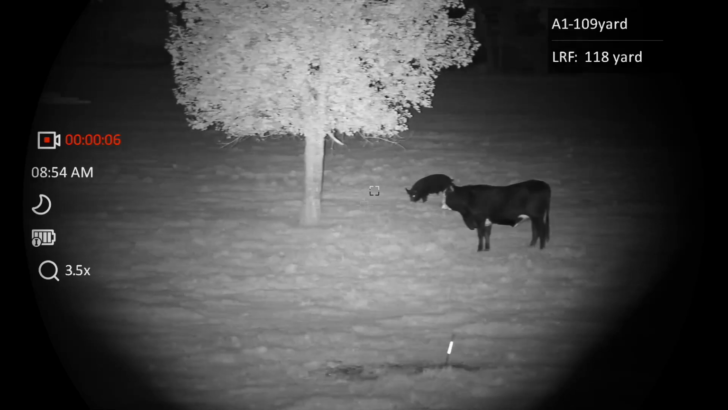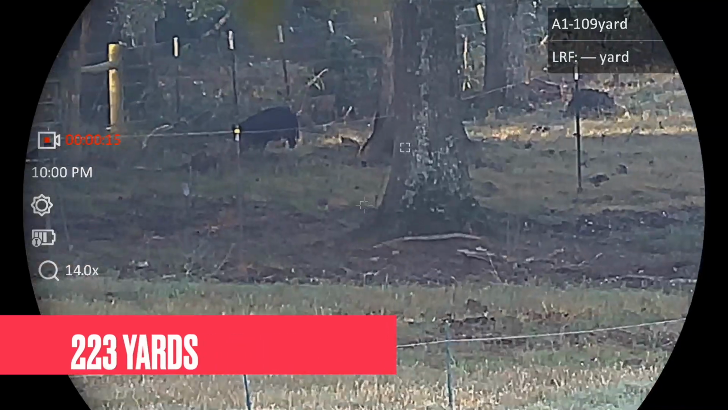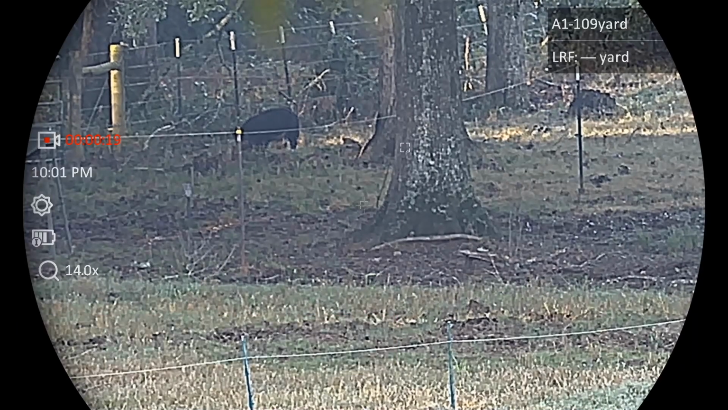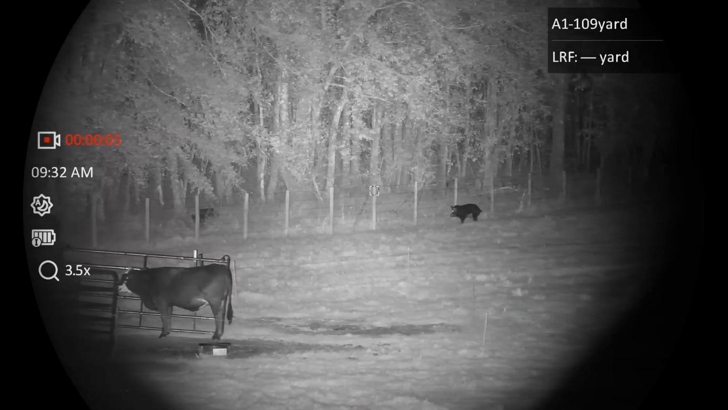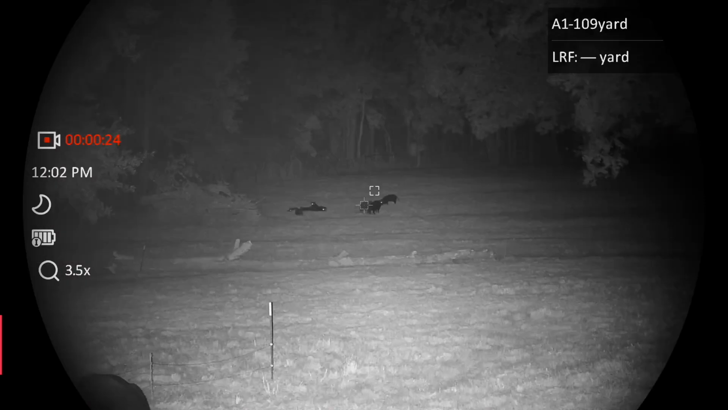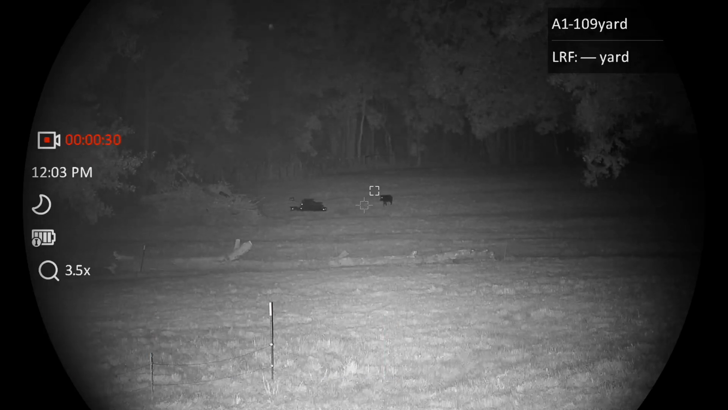But if you're in open fields, fresh cut fields, and you're shooting really close range, maybe you've got a deer feeder and you've got hogs coming in at 50 yards, well, maybe you want a 2 power scope. But this is a 3.5 power and it's good again for anybody whose average shot is 100 to 200 yards. And that's a little bit further than my sweet spot, but I do like a little bit extra base magnification.